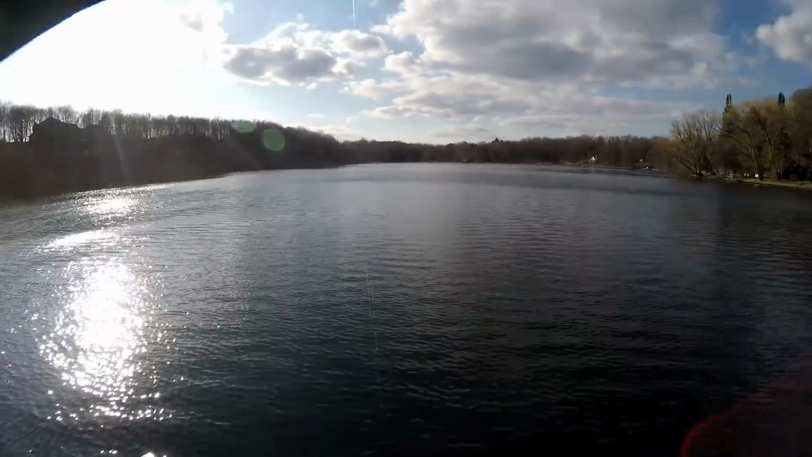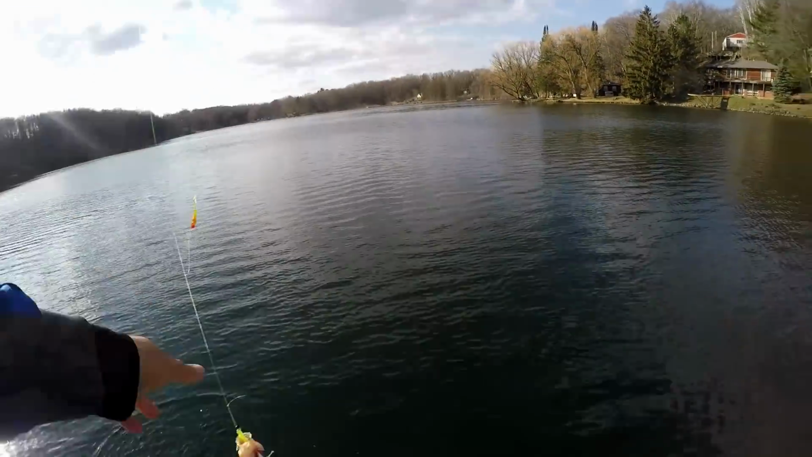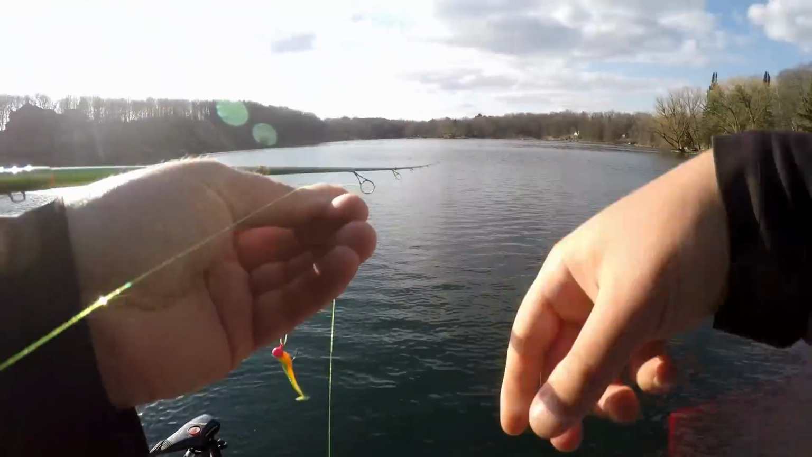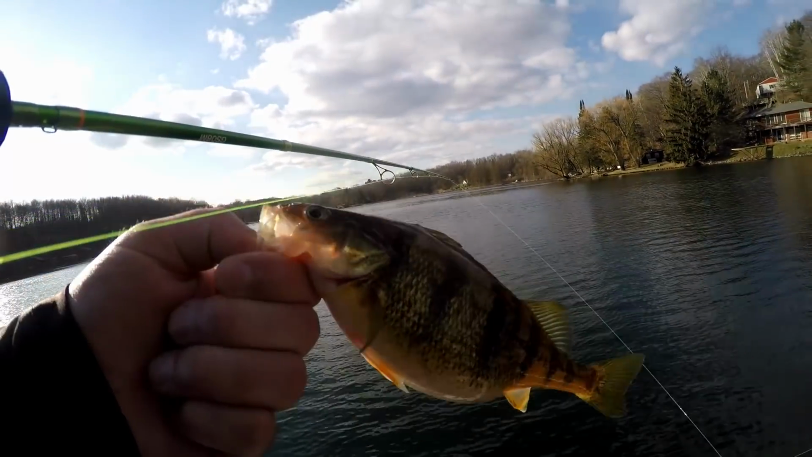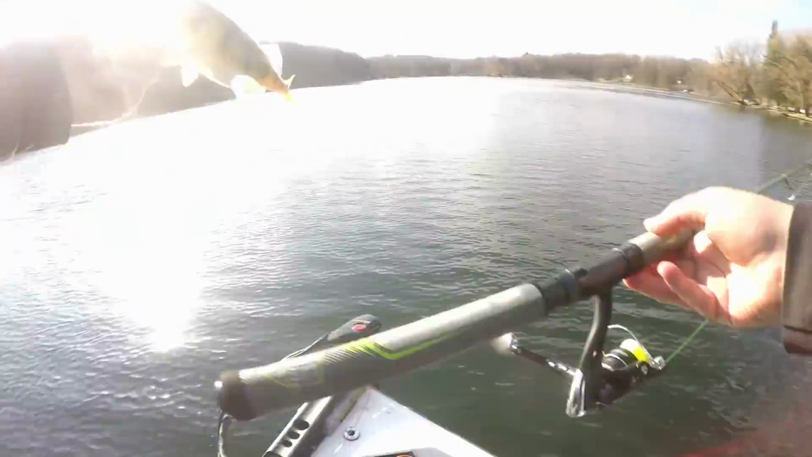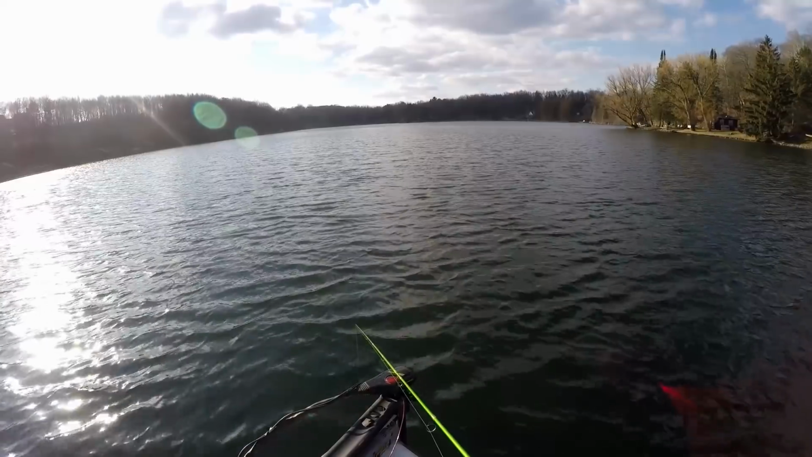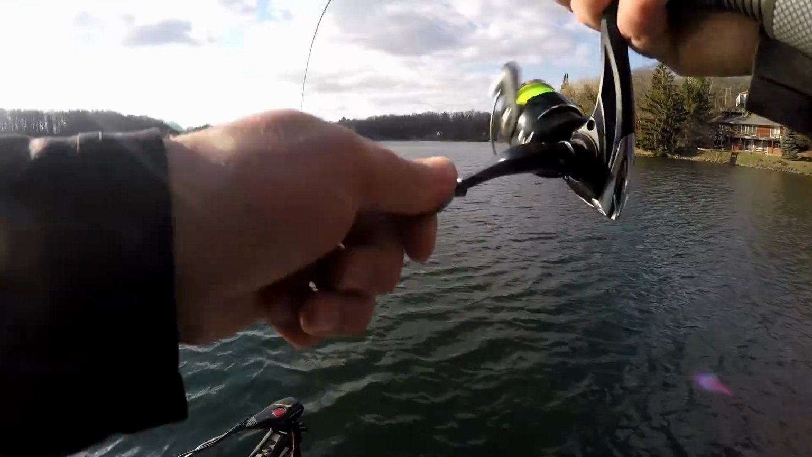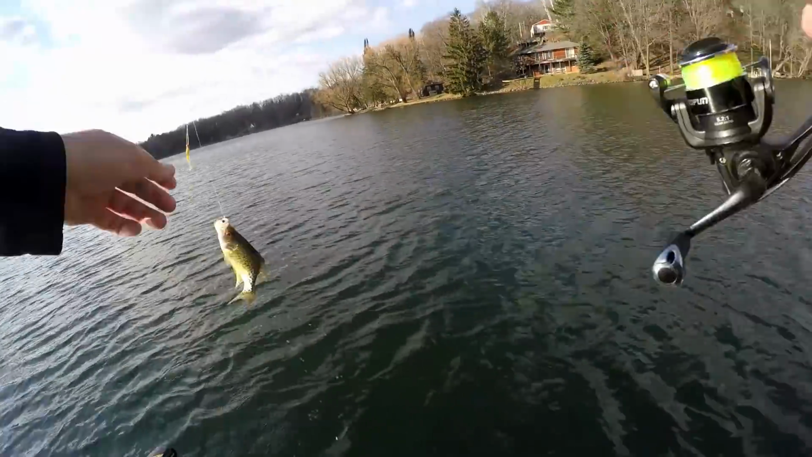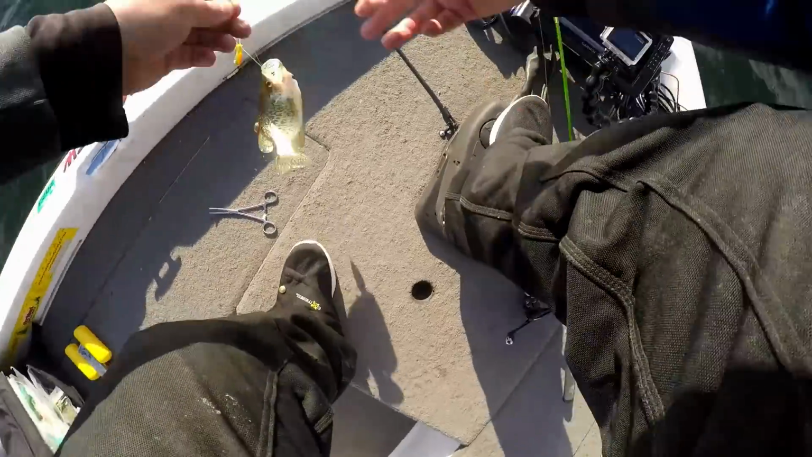There he is. Oh, it's a big perch. Getting some jumbo perch there. I'm not keeping jumbos, but I'll keep you for a picture. Oh, there he is, got him. That's a little crappie. It's not the crappie we want. Not the crappie we want.